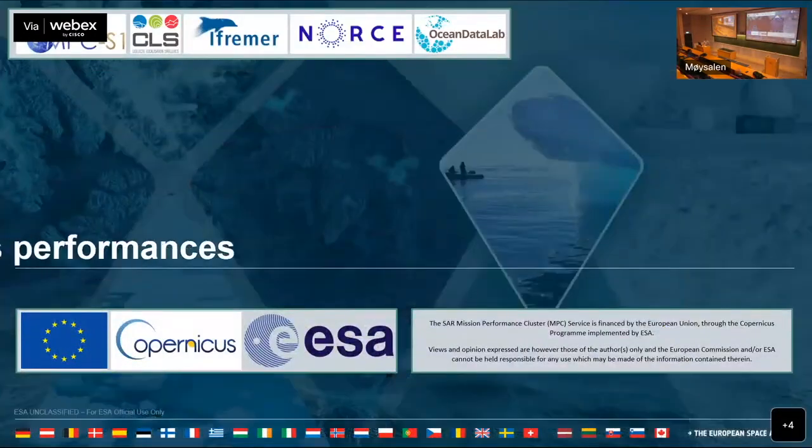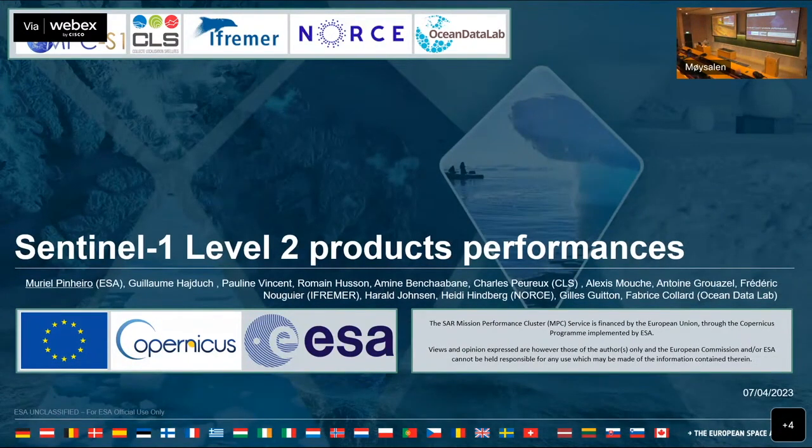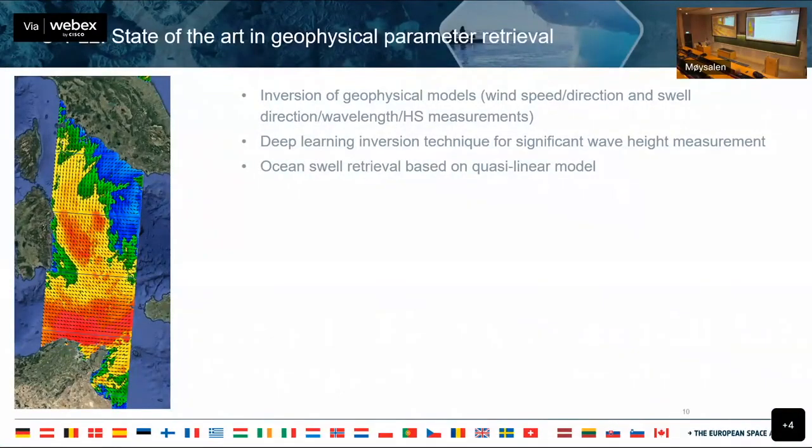Okay, this next submission is from Muriel at ESA, and this was just an overview of the level 2 Sentinel-1 products. So we did hear a little bit about this this week already, but I felt it was strong to highlight a couple of points from this submission. There's ongoing work at ESA with the inversion of the geophysical models. Also, there are deep learning applications with the significant wave height, and then the quasi-linear approach to swell retrievals, or the spectra from the level 2 product.